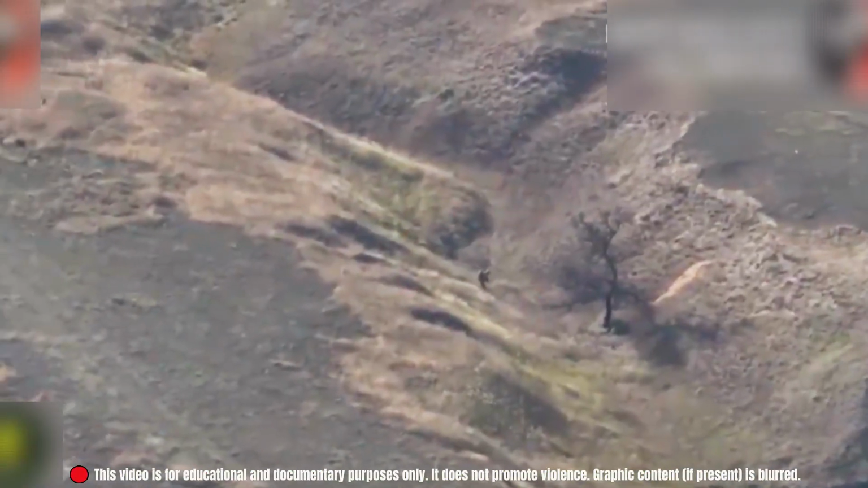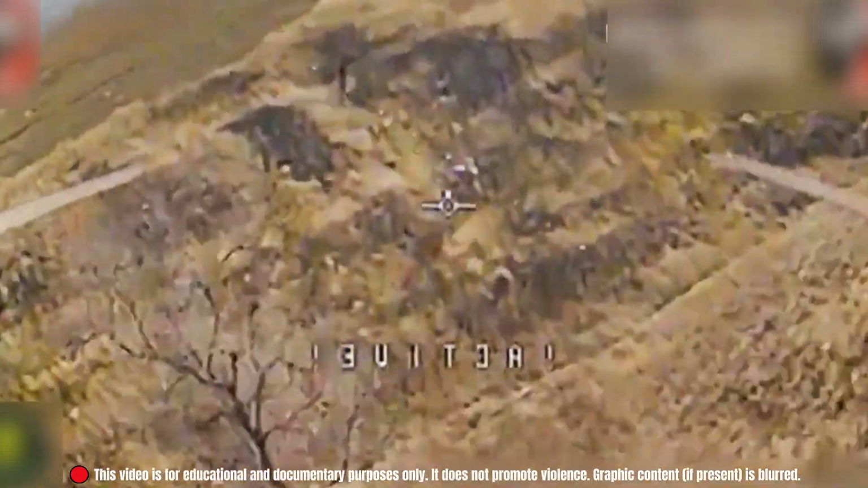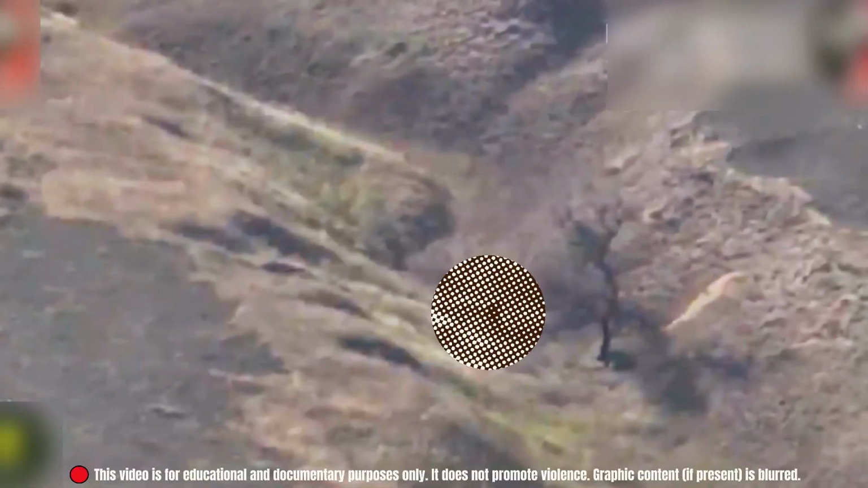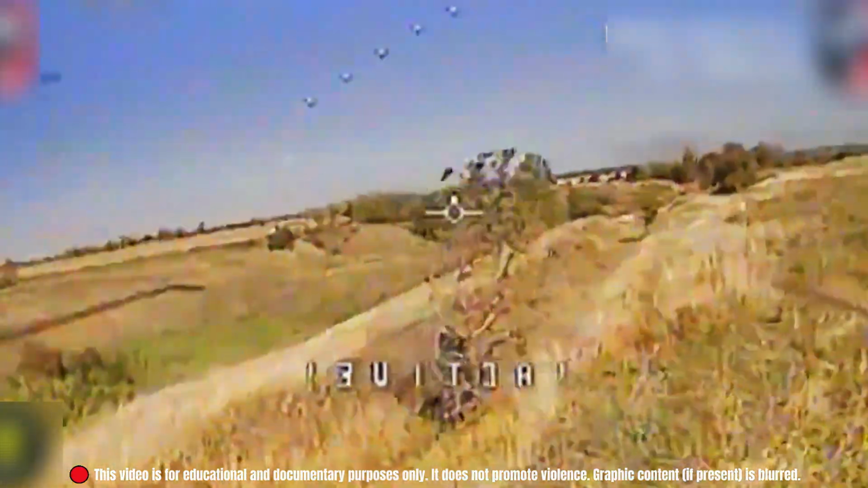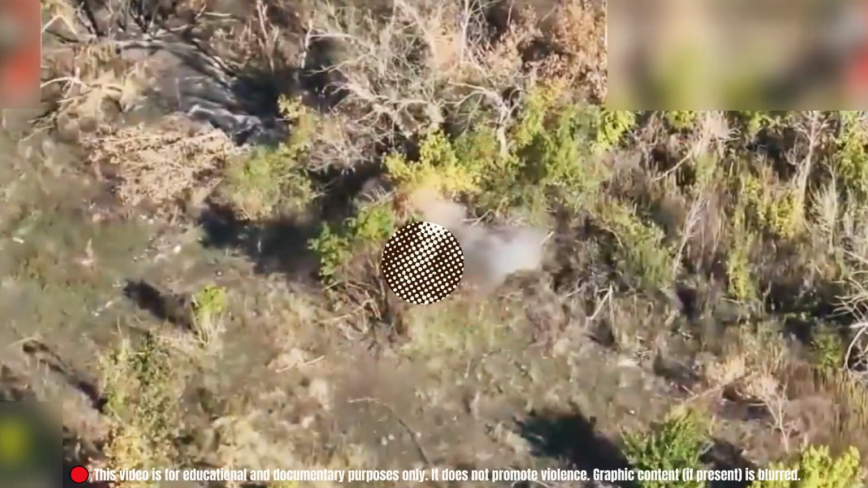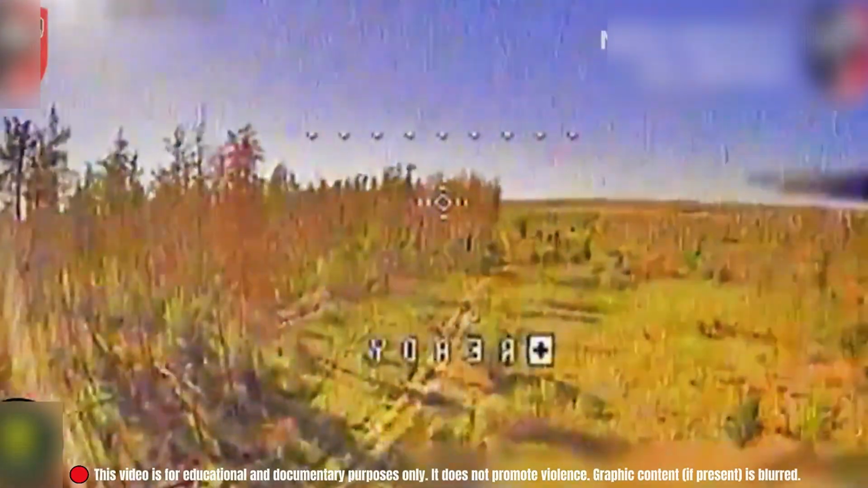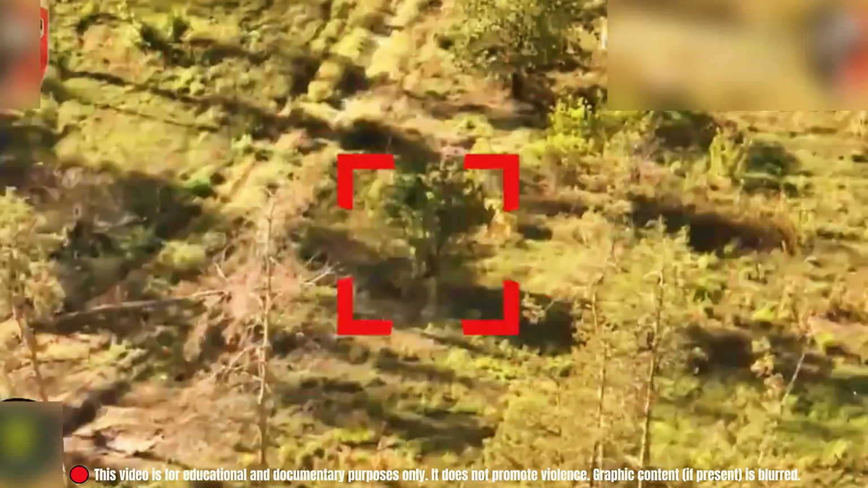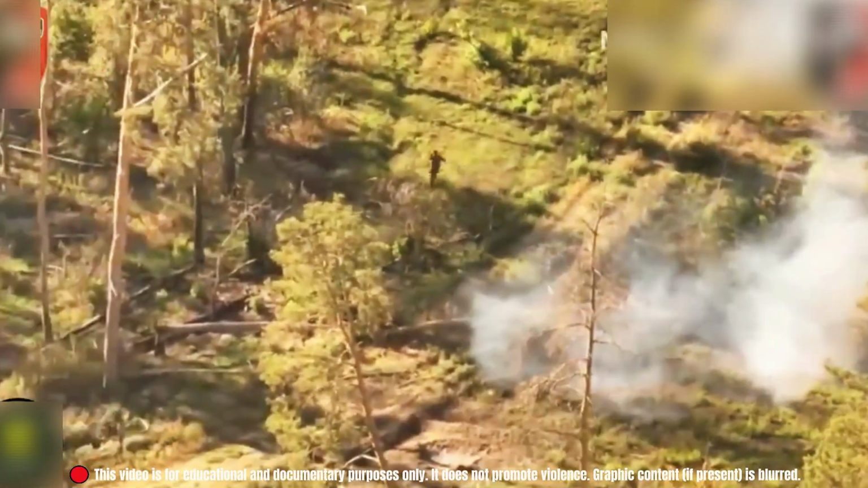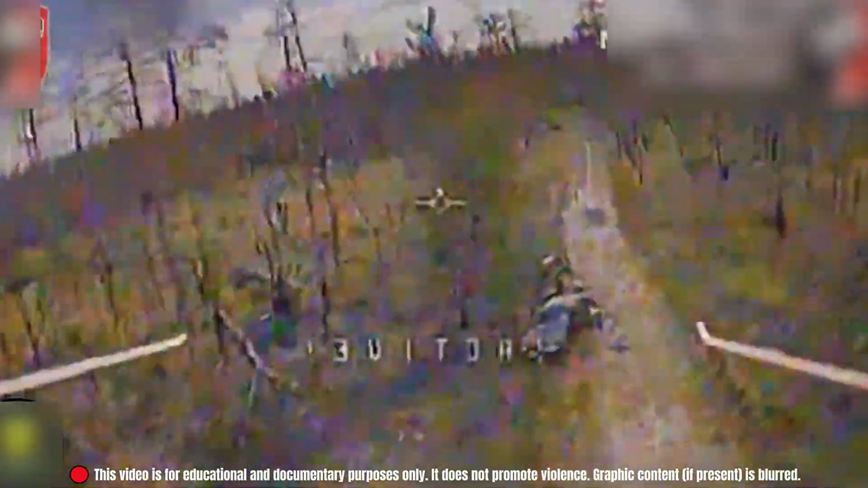Lyman-Torska direction. Movement detected. One Russian soldier hiding in a deep dirt alley. The first strike landed. Seconds later, a second target nearby was neutralized. A third man crouched near the bushes. Another hit, precise, further out, under a lone tree. One soldier stood still. The drone missed. He ran. The drone followed. It didn't miss twice, not far from there.